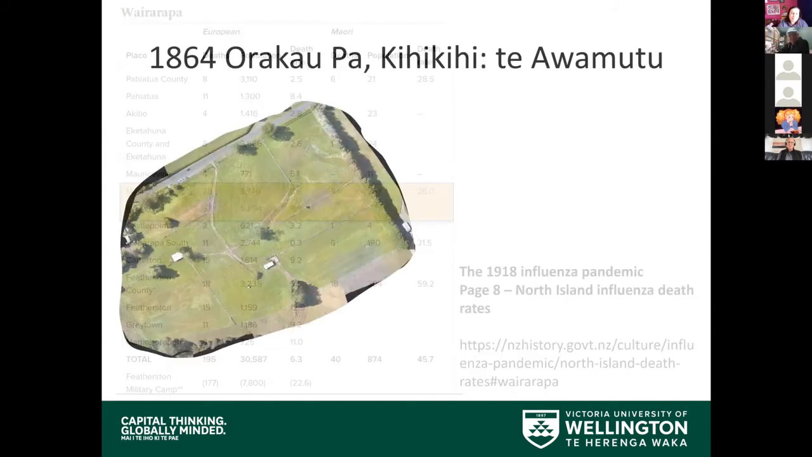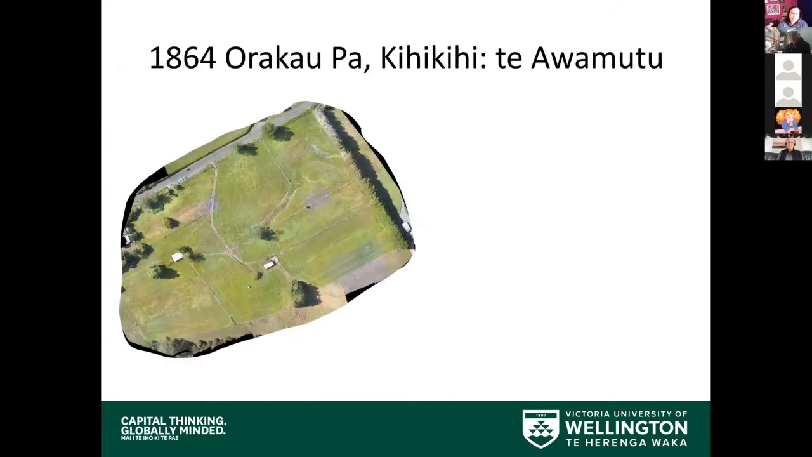Now, poor Meredith said to me, "Oh, I hear you've been finding dead bodies down with your whanau." And I said, "Oh, yes, we have." And so he said, "Well, look, we've got this interesting issue up at Orakau Pa in Kihikihi, which is just outside Awamutu.